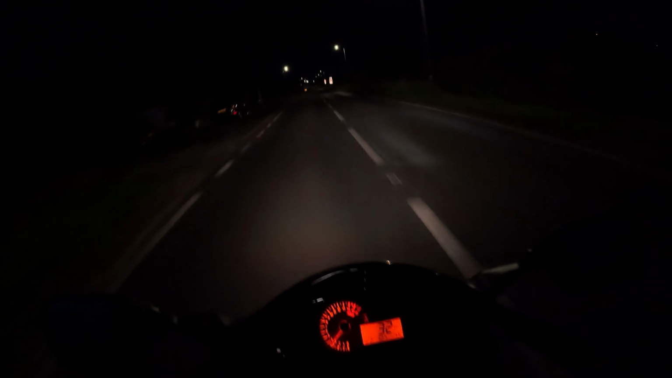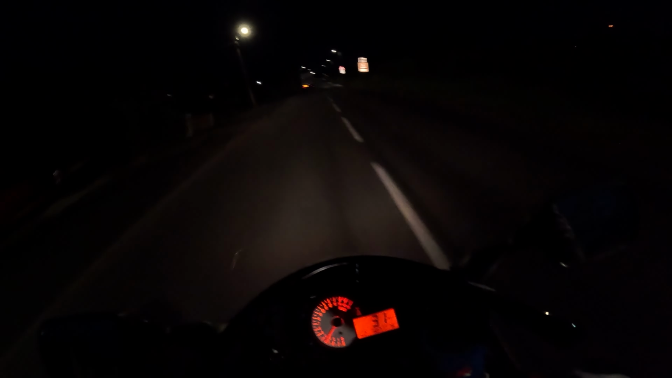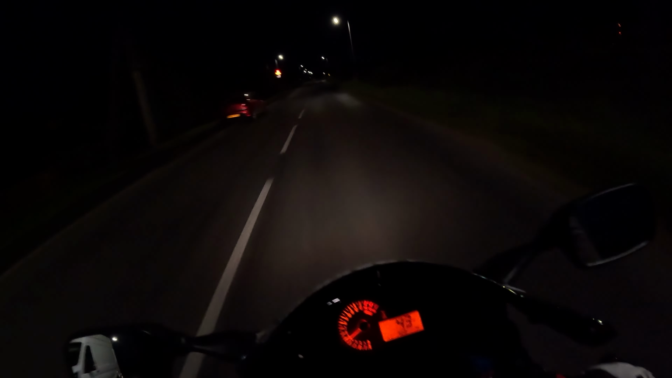Getting my brakes done, this is just so much nicer to ride. So much nicer. Because I know that I can actually stop. And the tyres are doing well as well with hard braking and stuff.